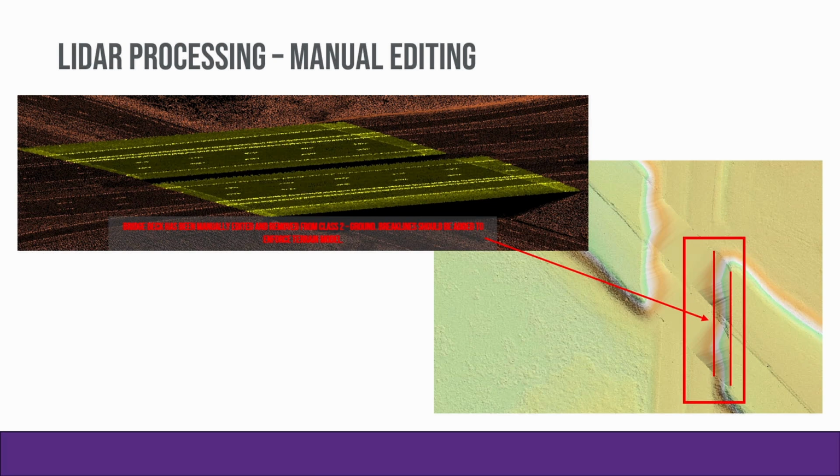The same type of thing goes for bridge decks. Bridge decks by convention are not left in the ground class. So in this example, you can kind of see the green in terms of the intensity there. I've already moved that bridge deck from ground to the bridge deck class. And then on the shaded surface on the bottom right, you can kind of see the idea of the smears I was talking about. So the next step for us would actually be to go in there and put break lines at the top of the abutment and at the bottom of that slope as well to enforce that terrain model.